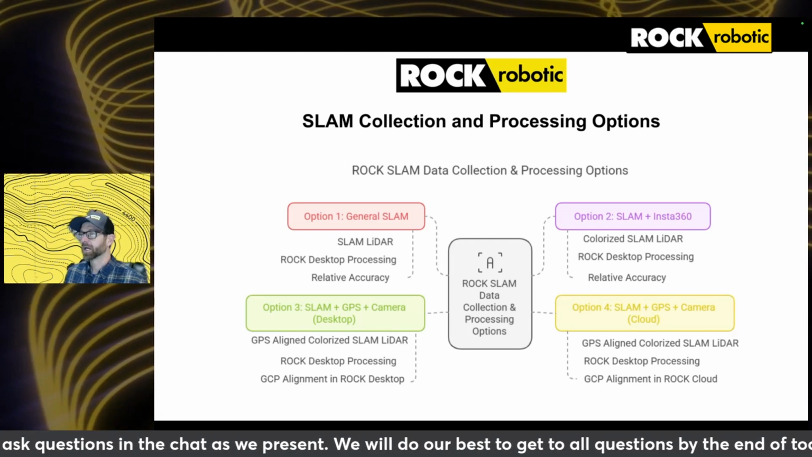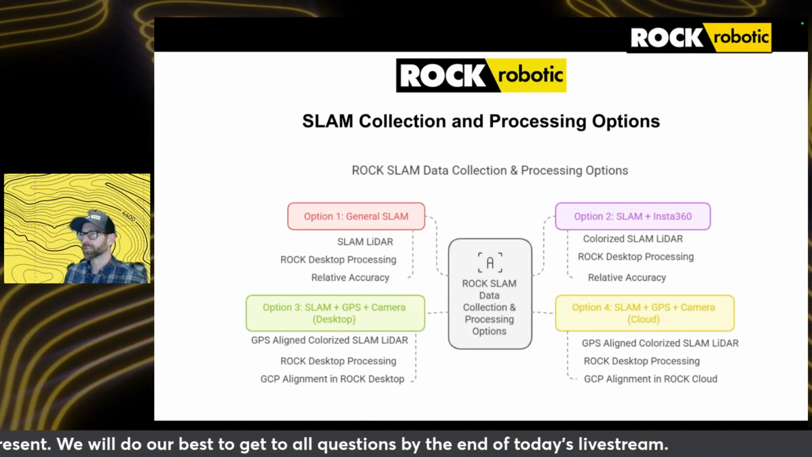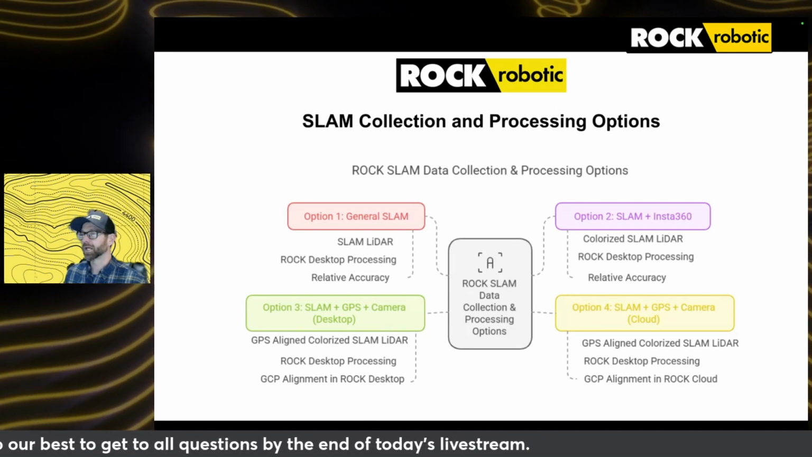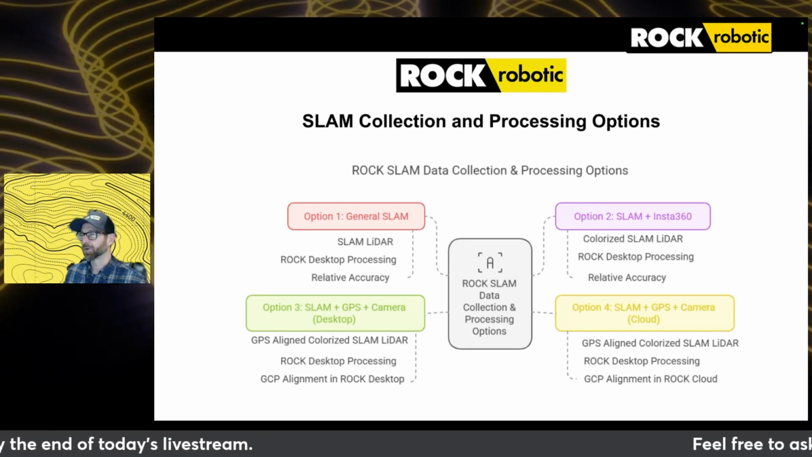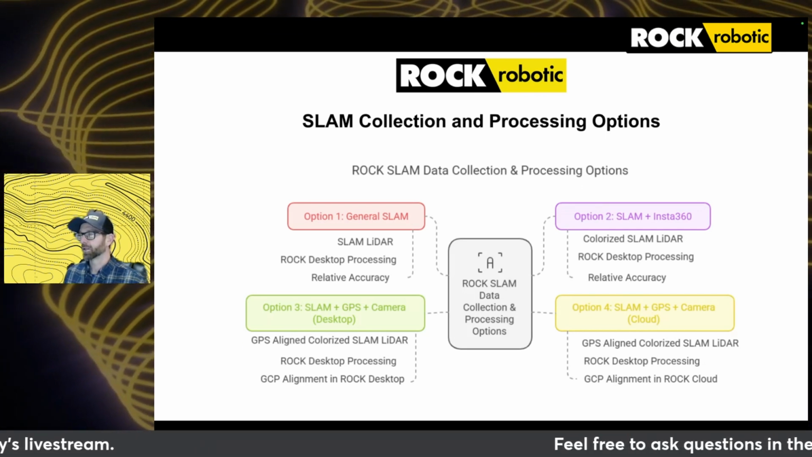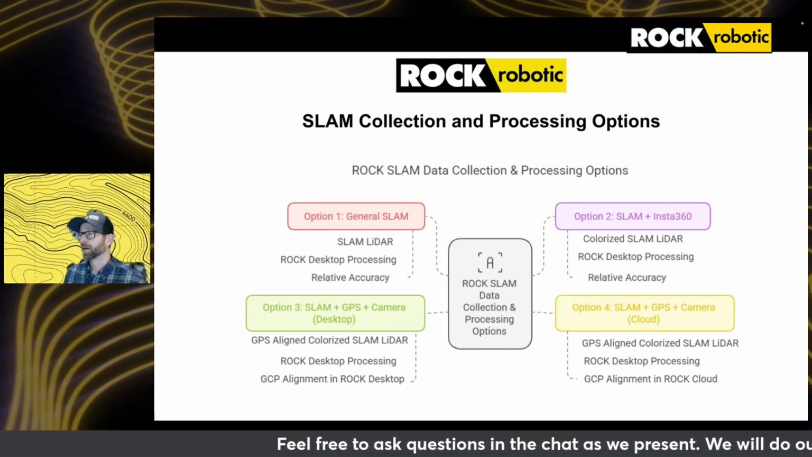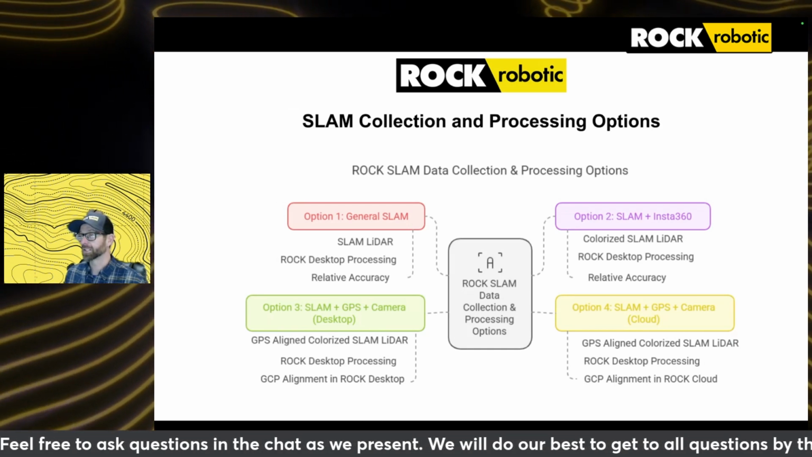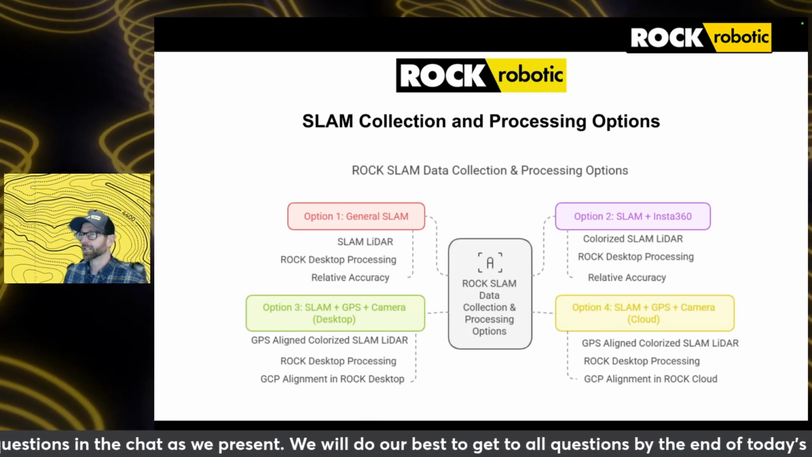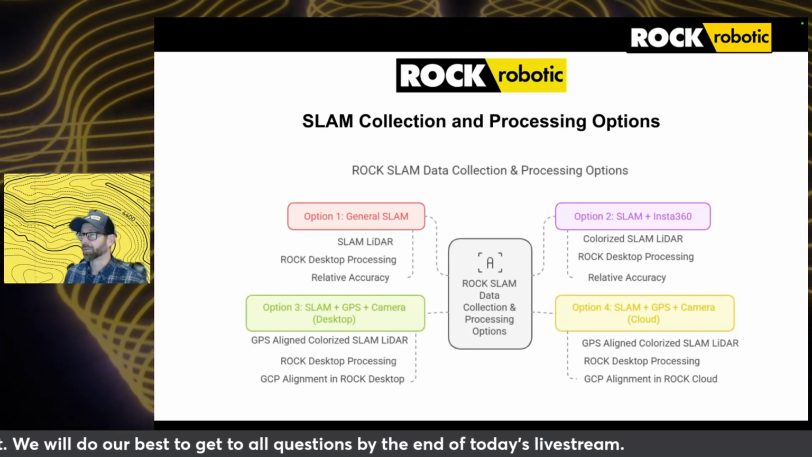So in this case, if you have really poor GNSS data that you collected, you can instead just do this alignment in Rock Desktop, get everything referenced to the world, and then do a further alignment to control. There are some limitations where you do need a higher number of GCPs to complete the control alignment in Rock Desktop, but then what it's going to export is something, again, with that absolute accuracy in a published CRS.